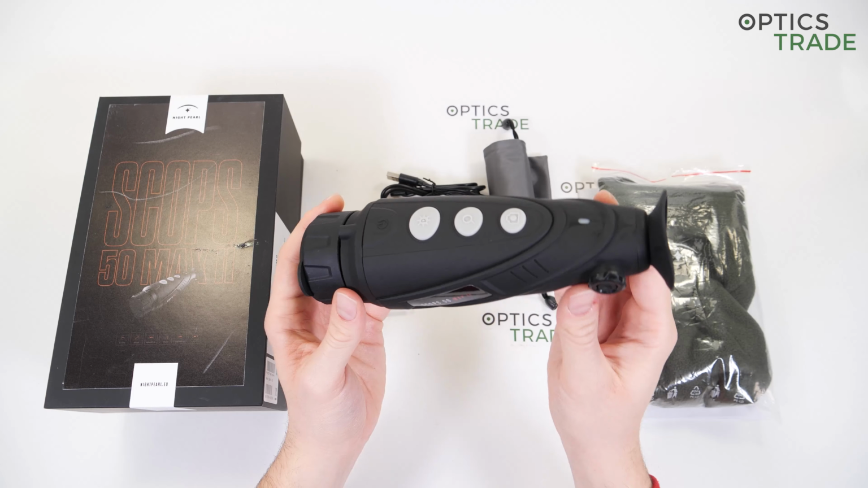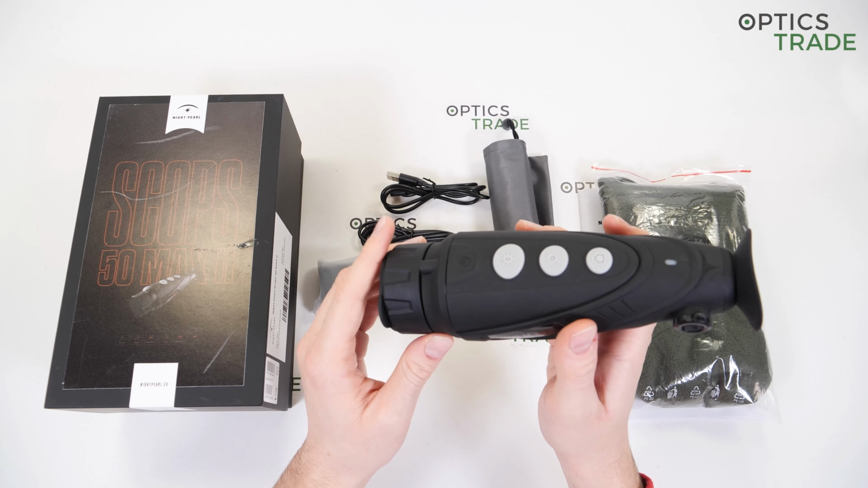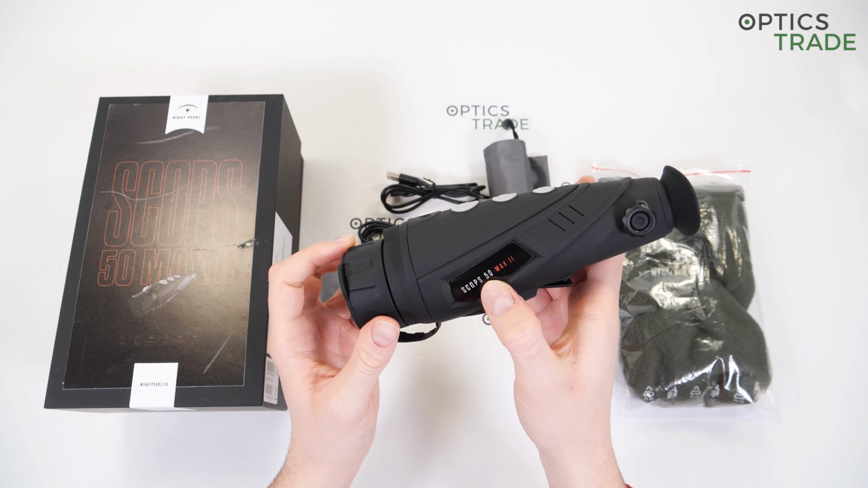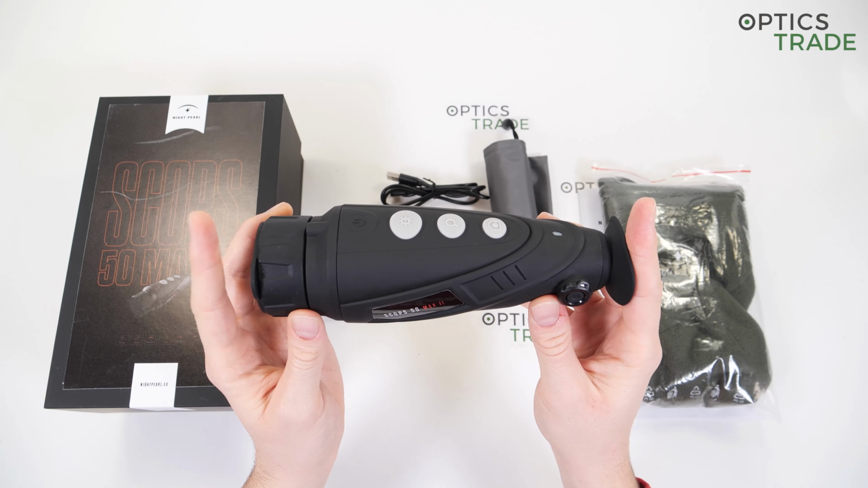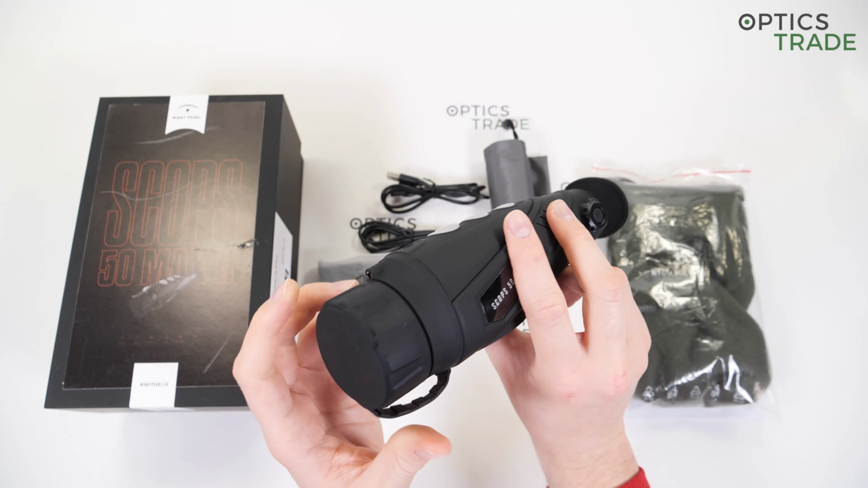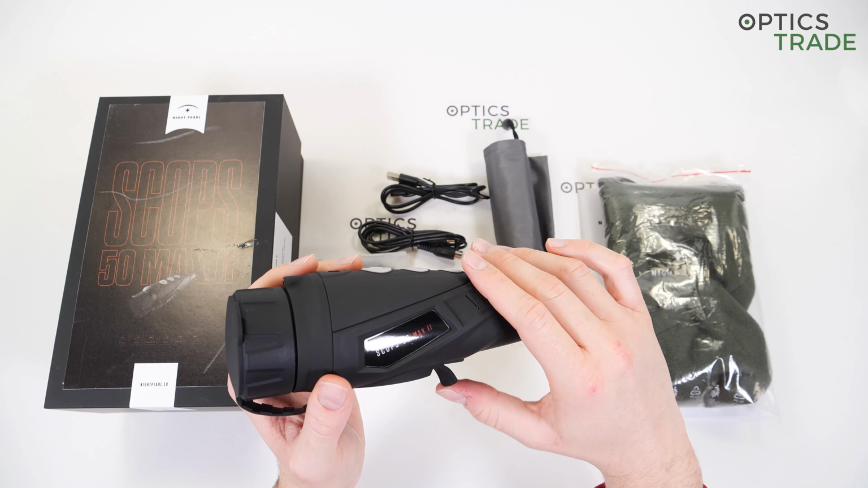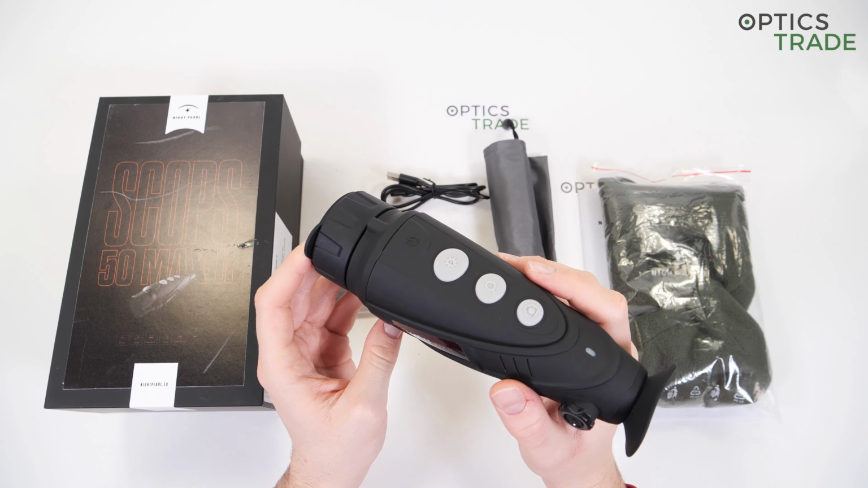The weight is 520 grams, which is about average for this type of gadget. It is around 60 to 70 grams heavier than the 35 Max 2 model. The length is 200 millimeters, also a little bit longer than the 35 Max 2 model, and the width and height are both around 65 millimeters. This is nothing out of the ordinary, pretty typical for a device of this type.